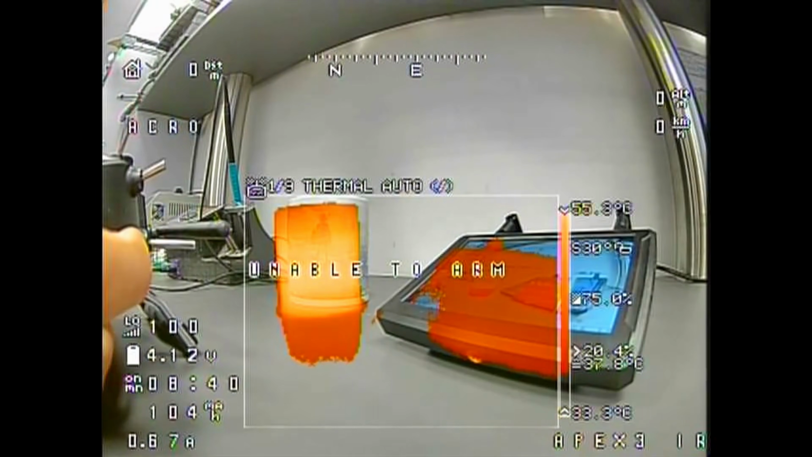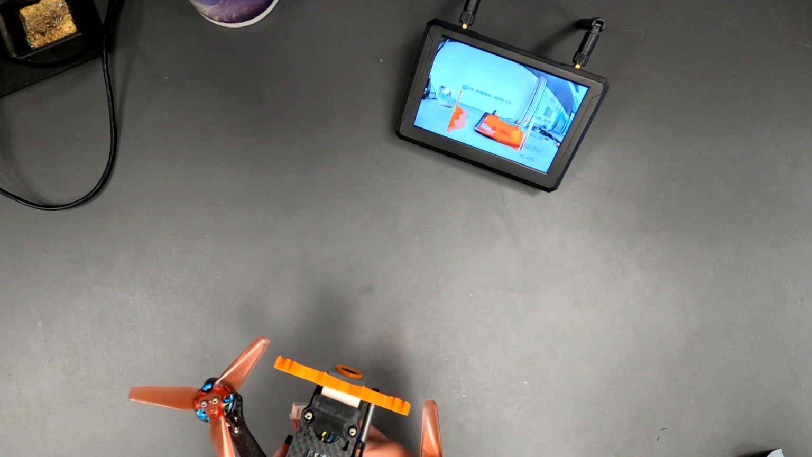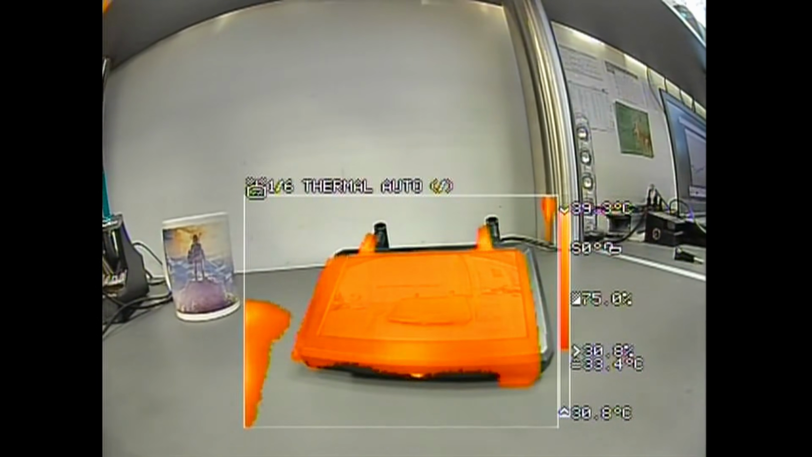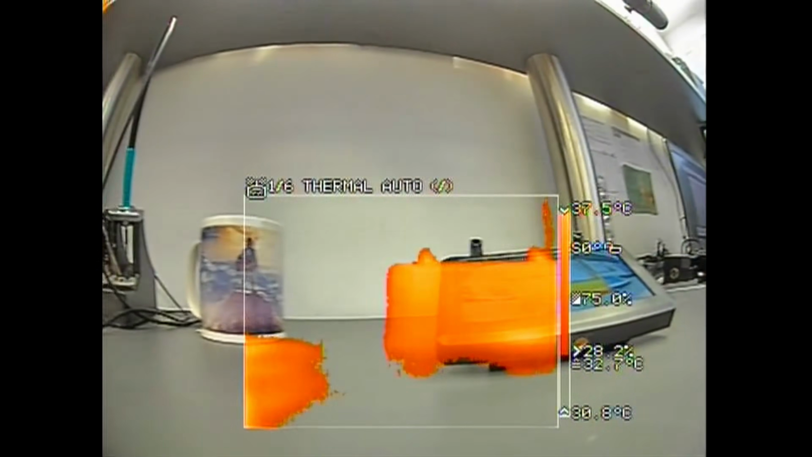The key feature is the combination of the visible and thermal image in real time. It's not only overlaid, it can also be merged with the visible image by choosing a transparency. Only specific temperature ranges can be displayed using selectable settings.